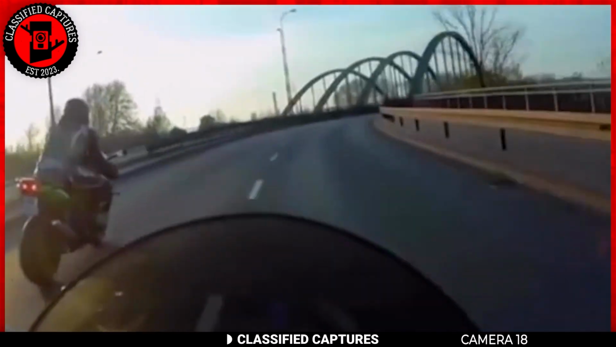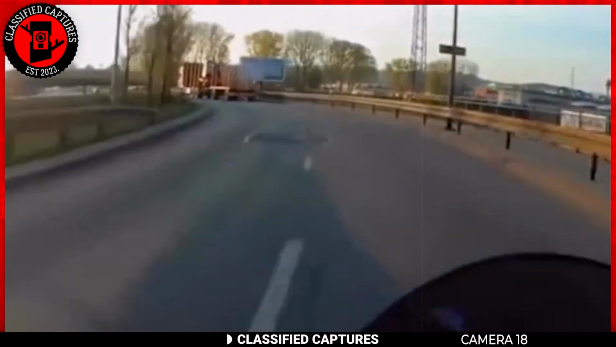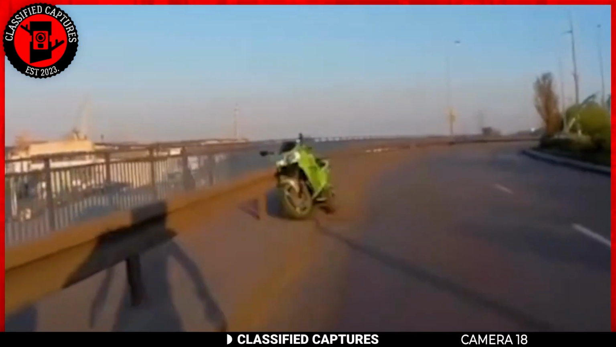Next, we have a clip of two motorcyclists cruising down the road, one with a camera capturing the journey. The twist? The camera-wielding rider overtakes his friend and rides ahead, but when he stops to check on his buddy, there is no sign of him, just the lone motorcycle cruising behind.